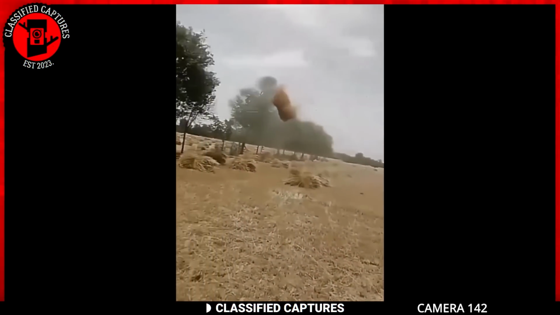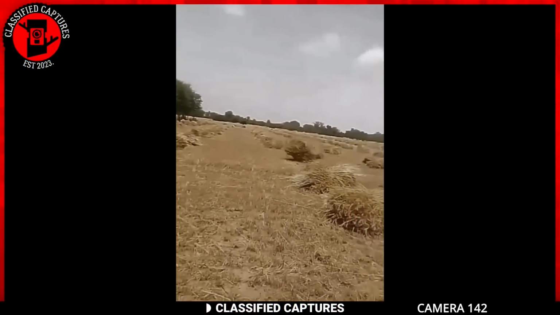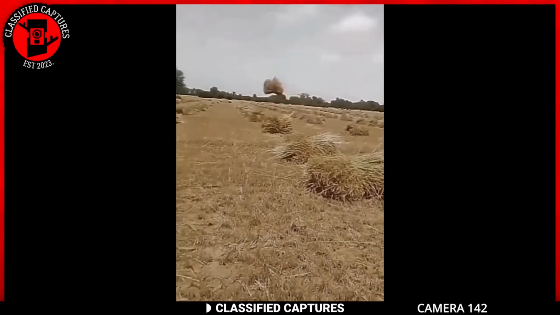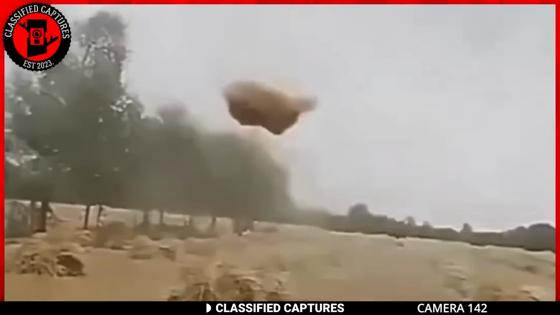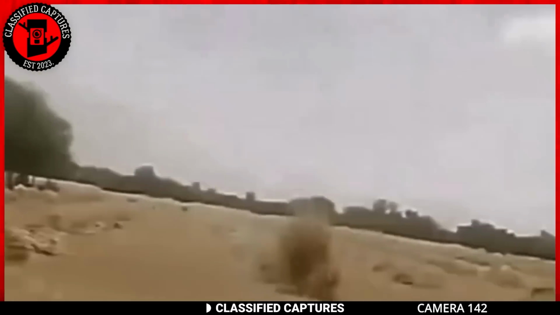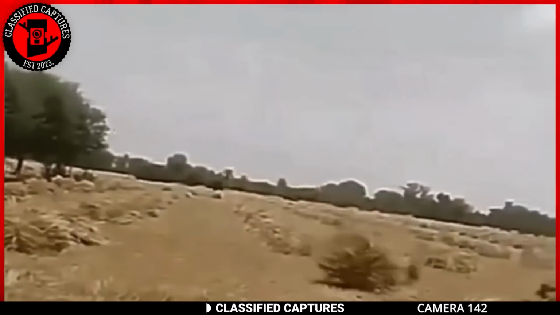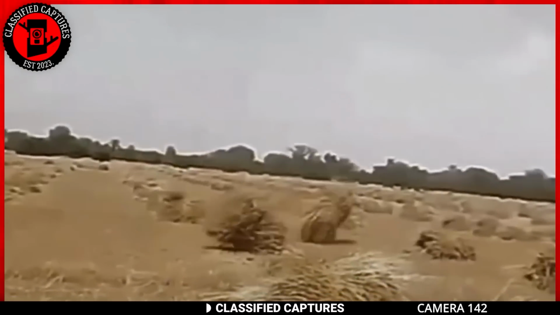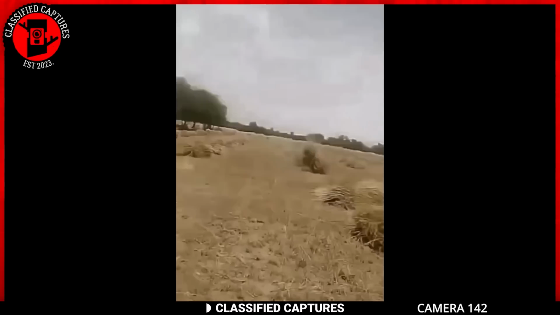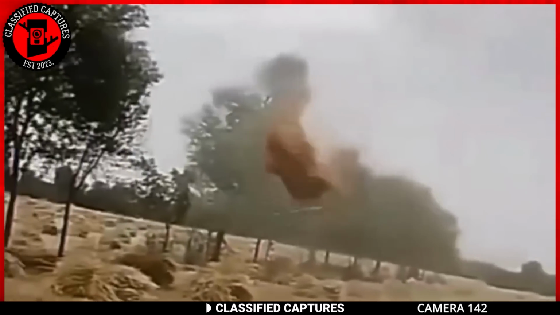While walking on the field, a farmer was taken aback by a strange sight and started recording. Some of the haystacks on the field suddenly flew off the ground and fell back down at random intervals. The farmer, puzzled by this bizarre behavior, tried to find a logical explanation for it. At first he thought it might be the wind, but when you look closely at the footage, you'll notice that there is no sign of wind blowing at all.